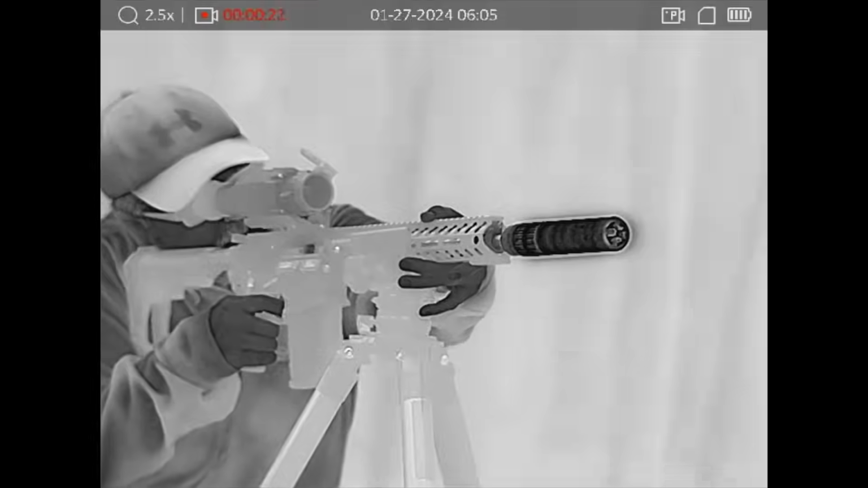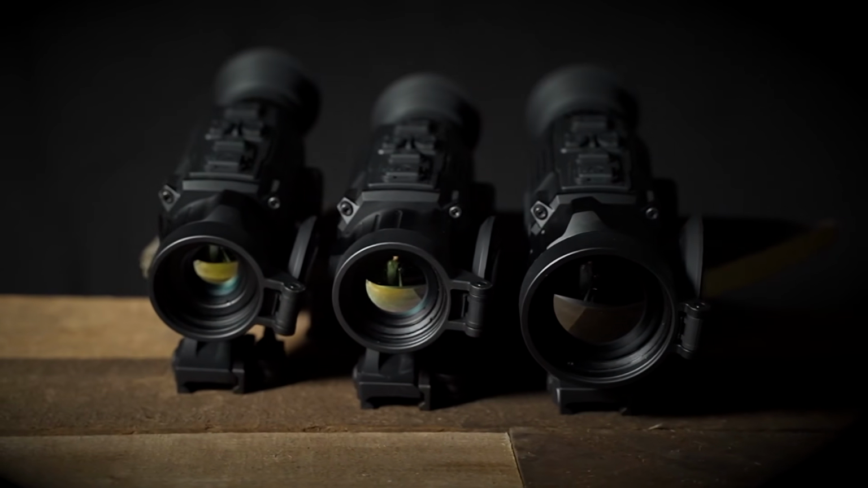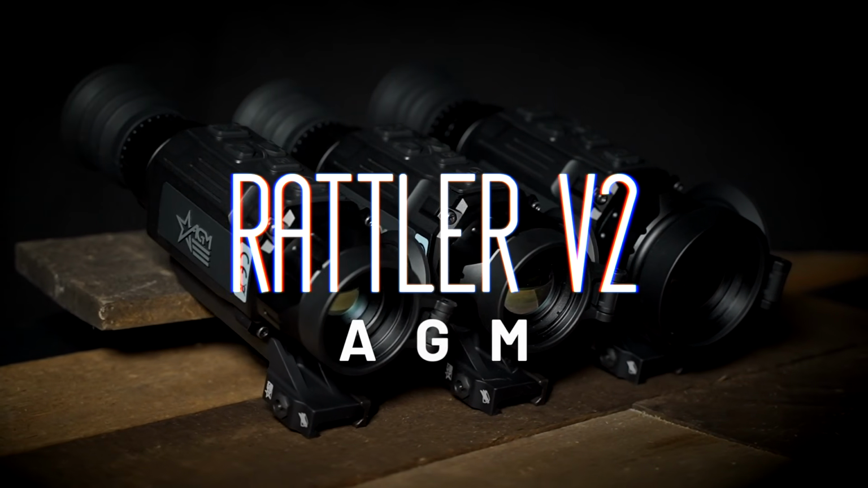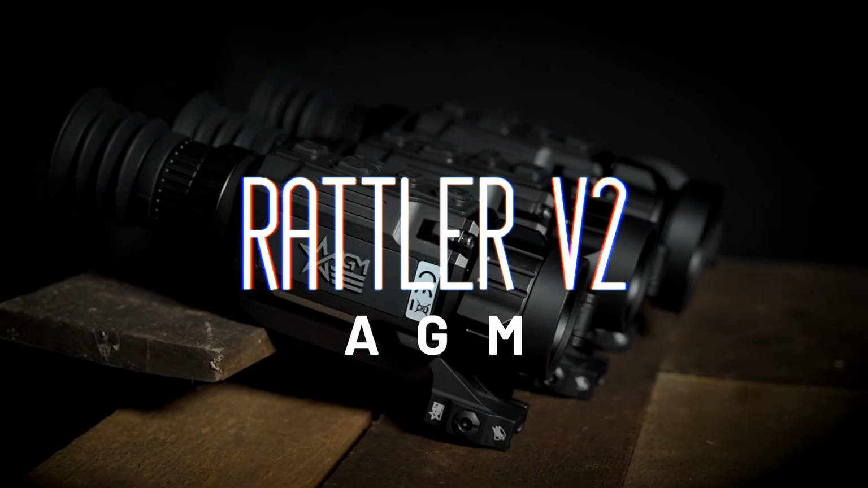The Rattler has been a wildly popular thermal scope for some time, and AGM has recently given them some very impressive updates and features, making a far superior product to the previous generation. And just in general, these Rattler V2s are very hard to beat feature for feature against any thermal out there.